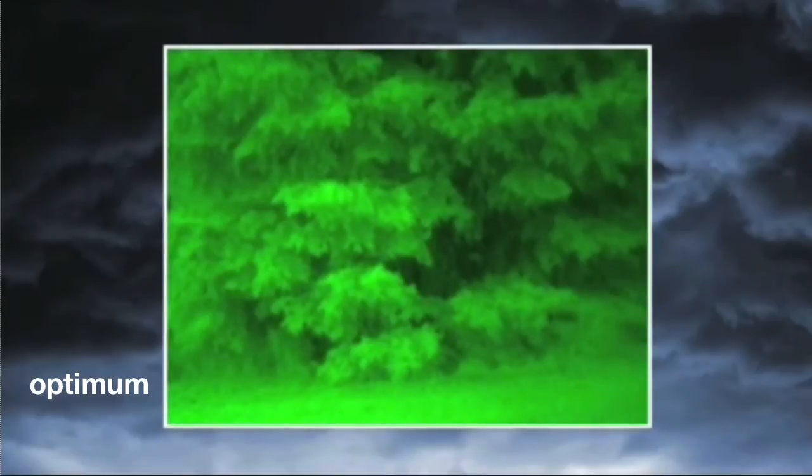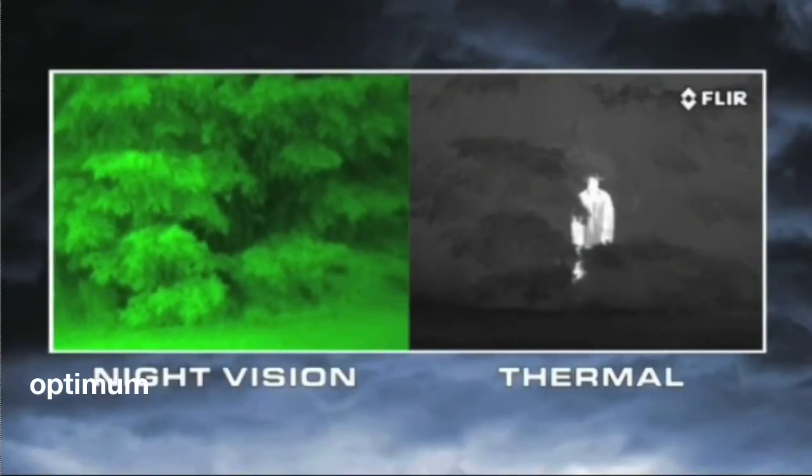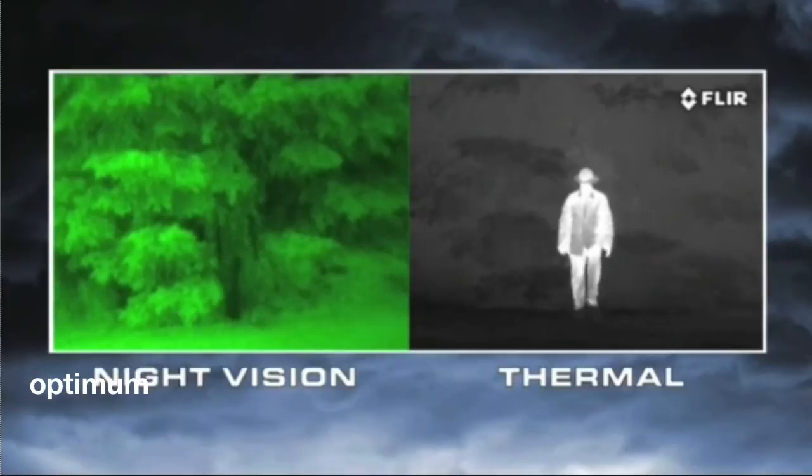When a target is brighter than its surroundings, it has good visual contrast and is easy to see. When a target doesn't have good visual contrast, you can't distinguish it from its surroundings. No night vision scope can reveal contrast that's just not there. Thermal cameras see heat, not light. The more heat an object gives off, the more thermal contrast it generates, and the easier it is to see.